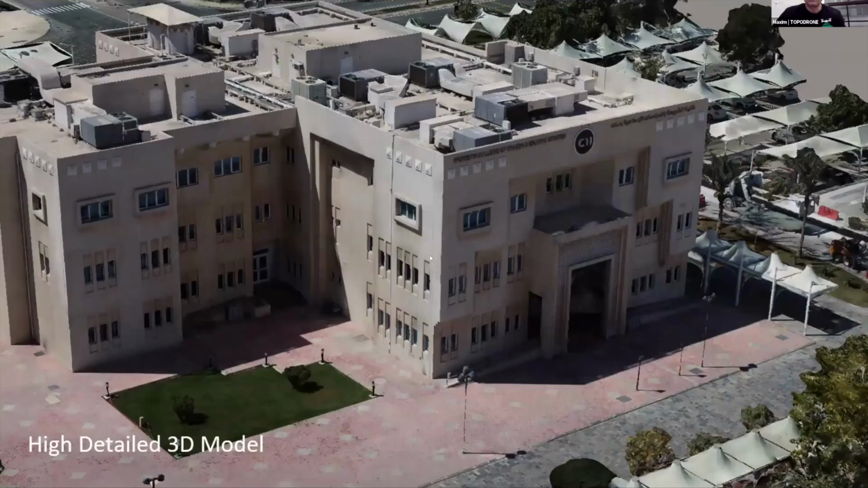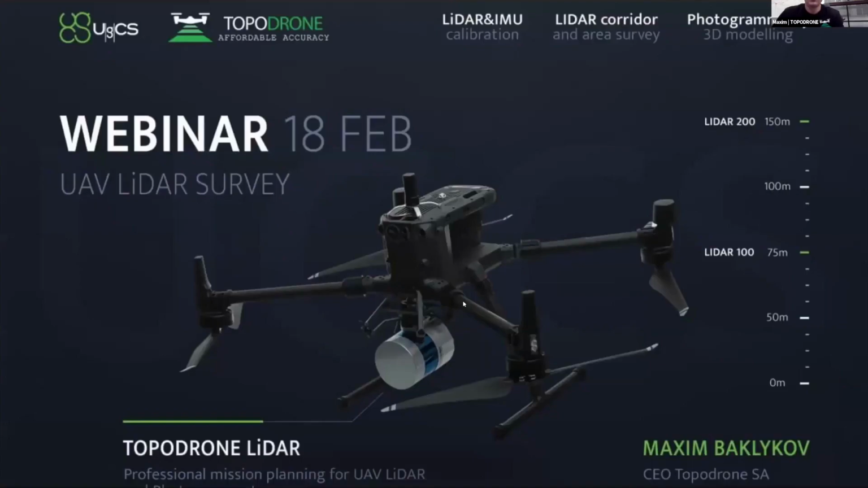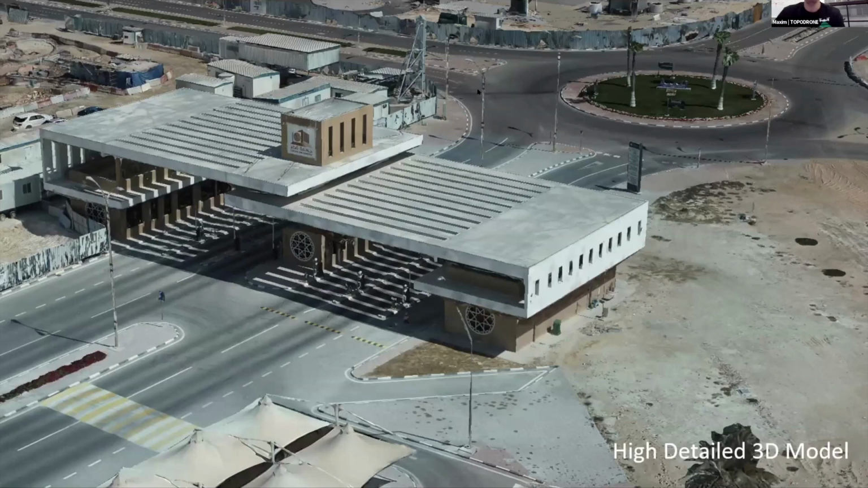What else? Just an example of this three-dimensional model, and we have special training for three-dimensional modeling if you need to learn how to achieve very good accuracy and so on. So I finished my part of the presentation on photogrammetry and how to use UgCS for real photogrammetry work in hard conditions. If you have any questions right now, I can answer.